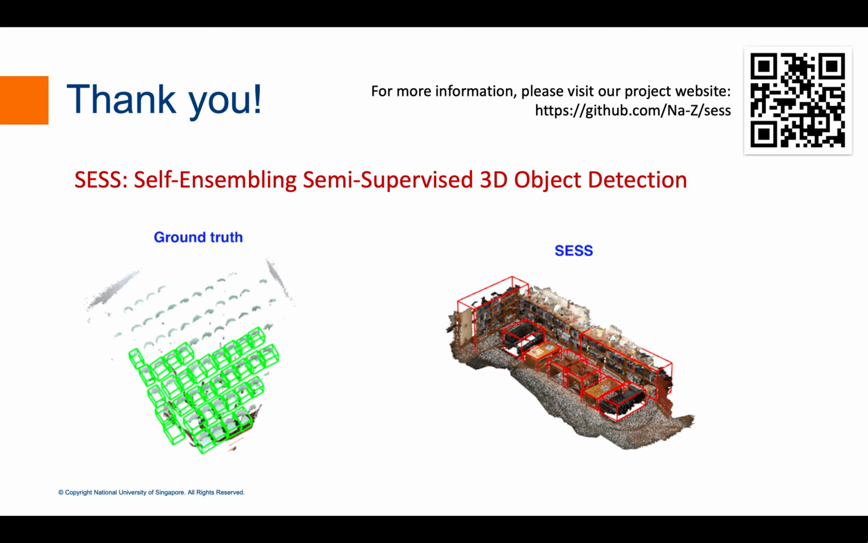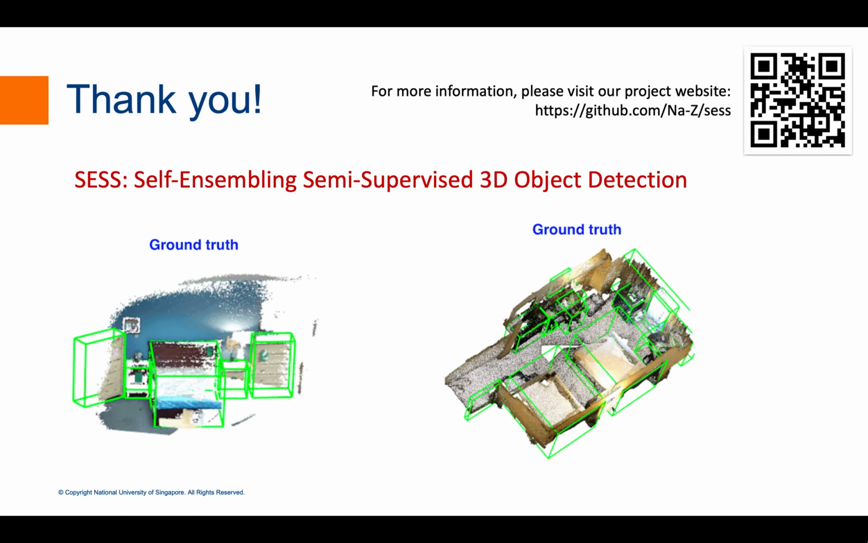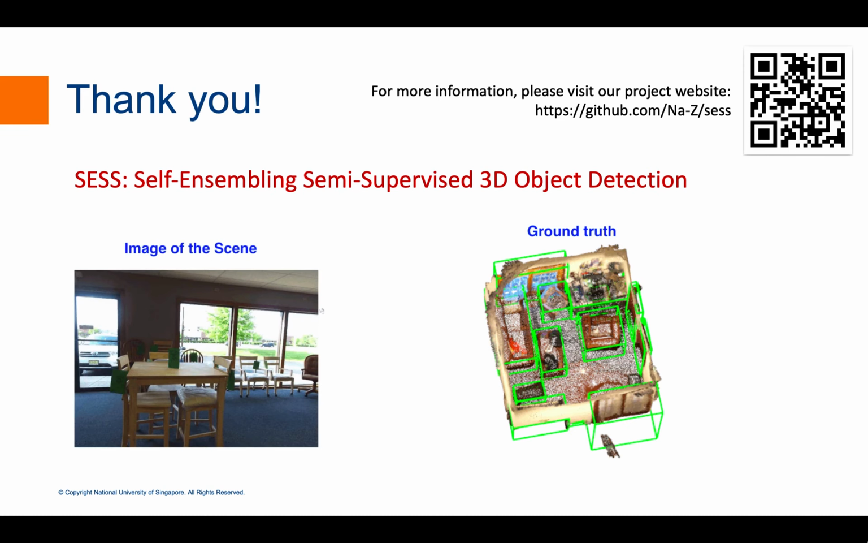I have presented our work SESS that learns 3D object detection with few labeled data. Please visit our website for more information.